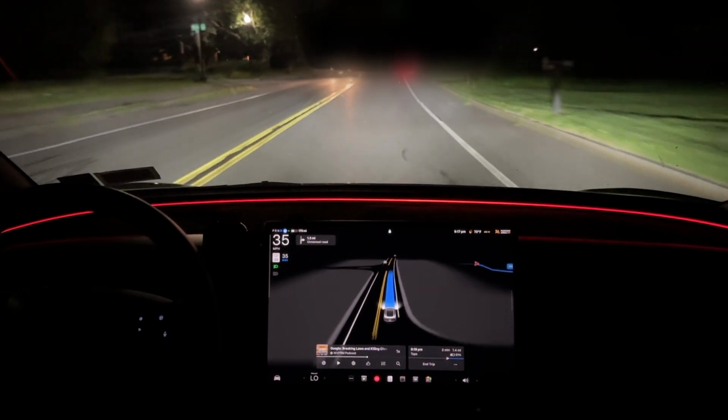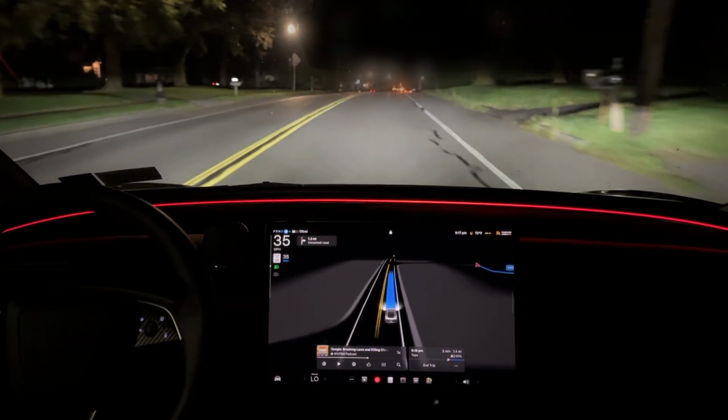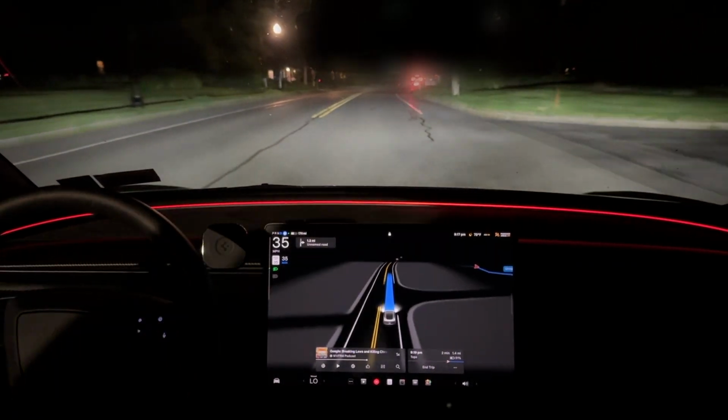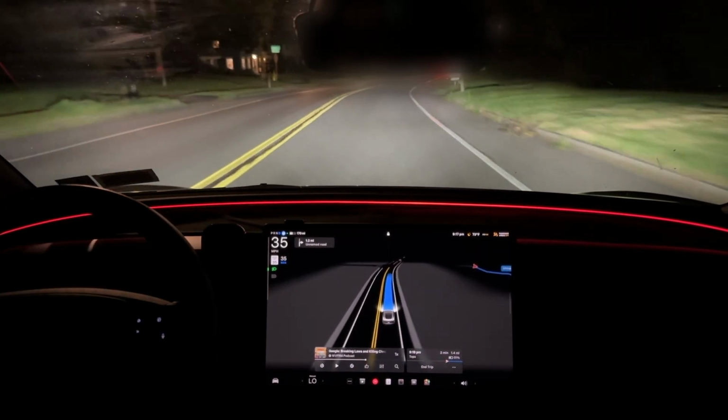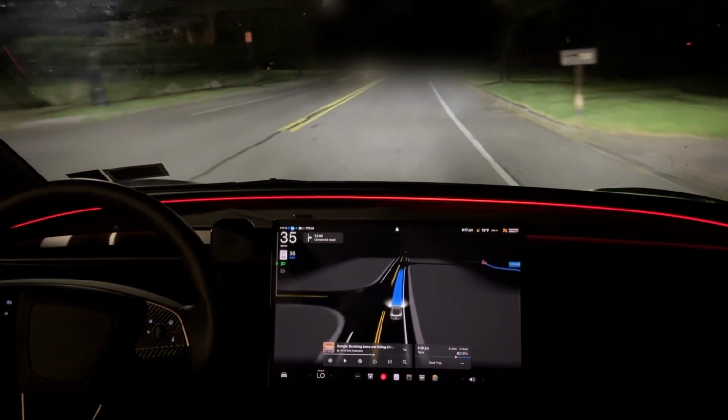And I remember when I first got it, I think it was back in April, and that full self-driving, I think it was version 12.3. It was good. It was great, actually. At the time, I thought it was amazing. But with these iterative updates, it's been even better.